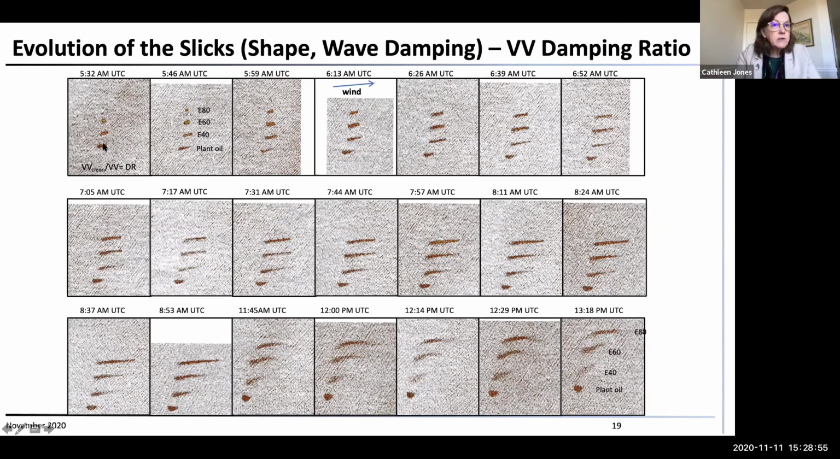And the slicks, this is a plant oil at the bottom, then the 40% emulsion, 60% emulsion, and the 80% emulsion. And then you can see how they evolve with time. And if you just look at the three mineral oil emulsions, then they pretty much do what you would expect. They expand, they spread along the wind direction. This is the wind direction. And the 40% oil emulsion damps, disappears from the surface much more quickly than the 80% oil.